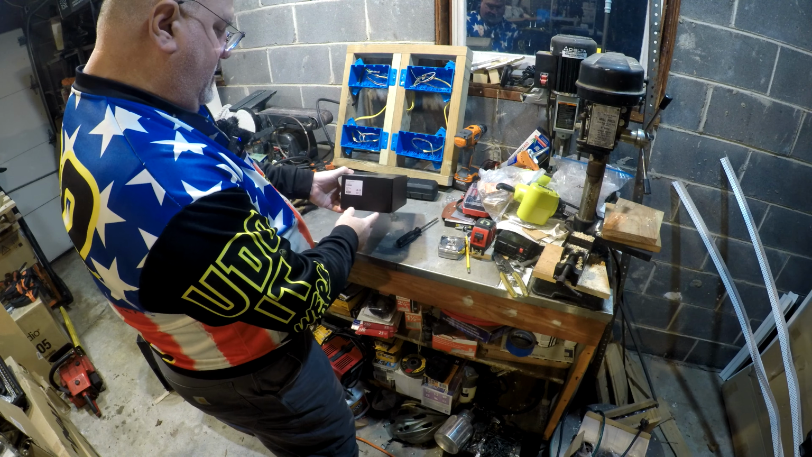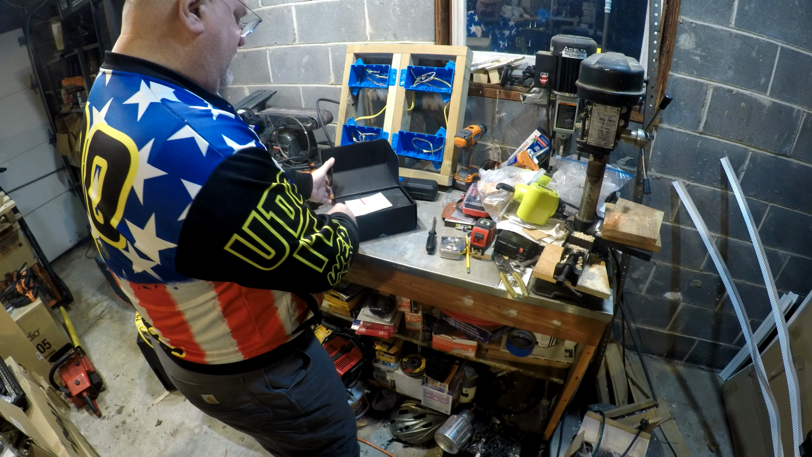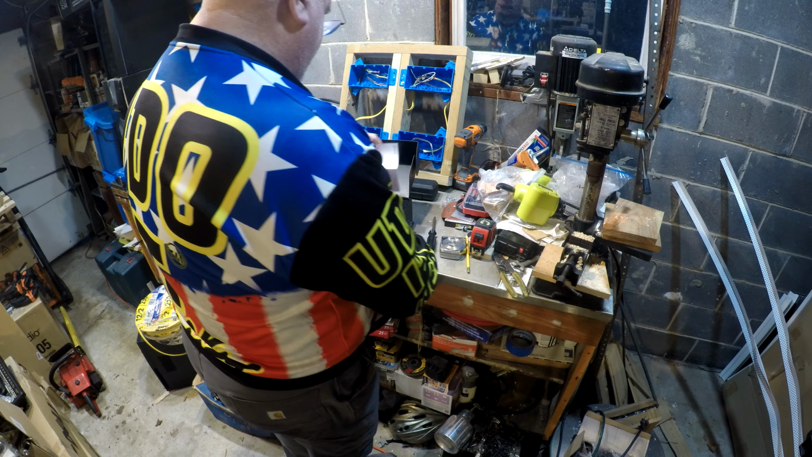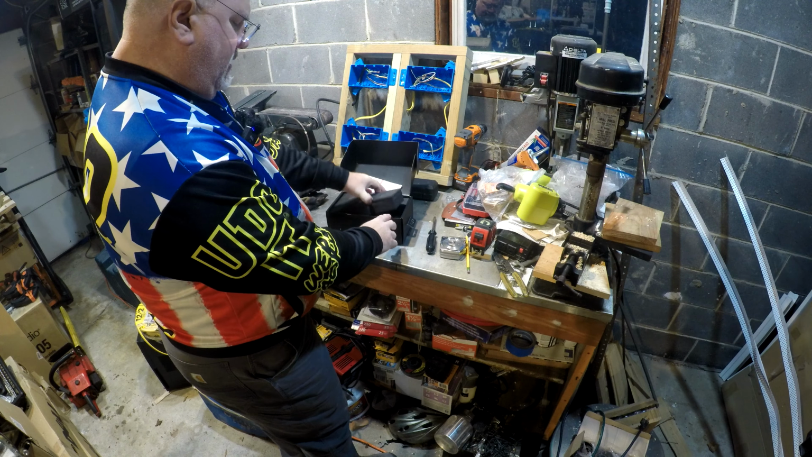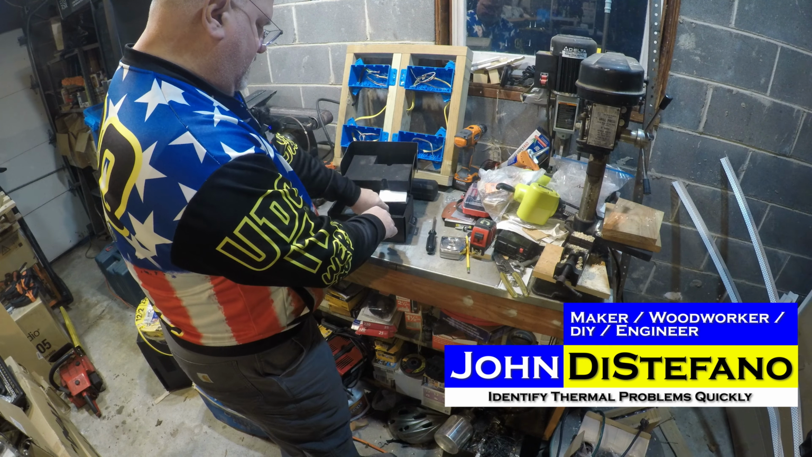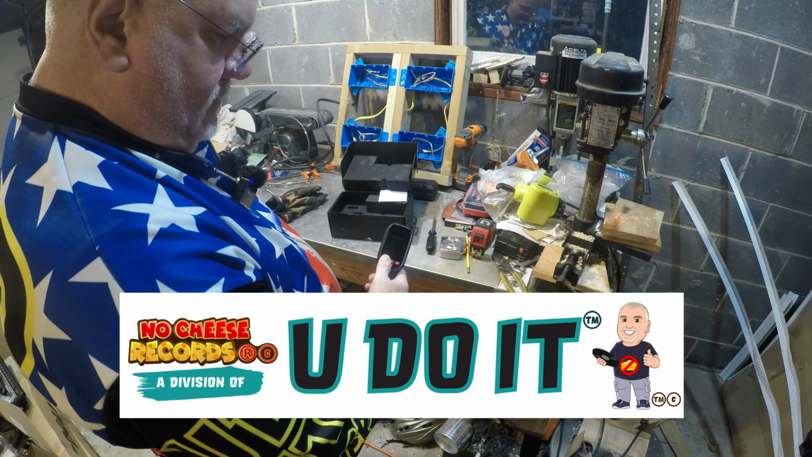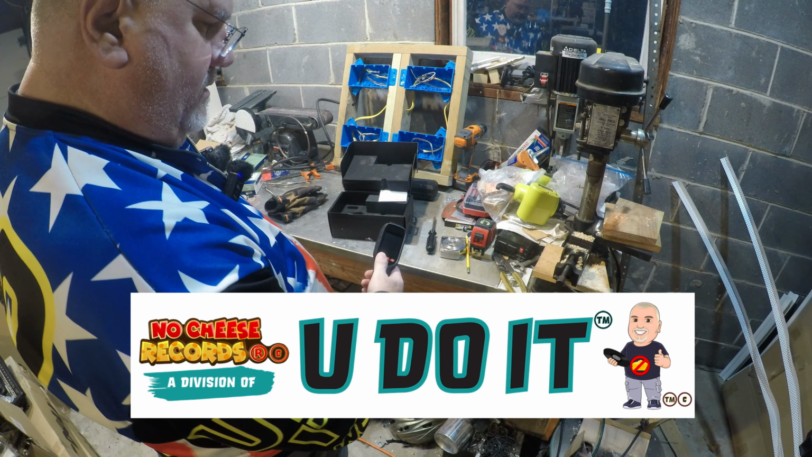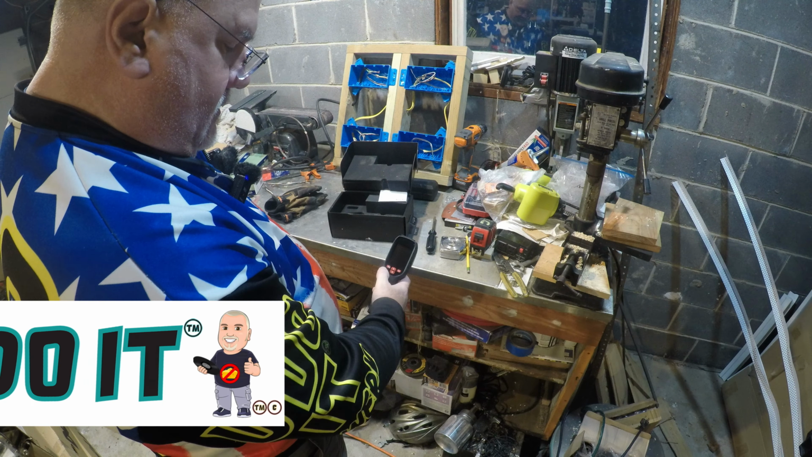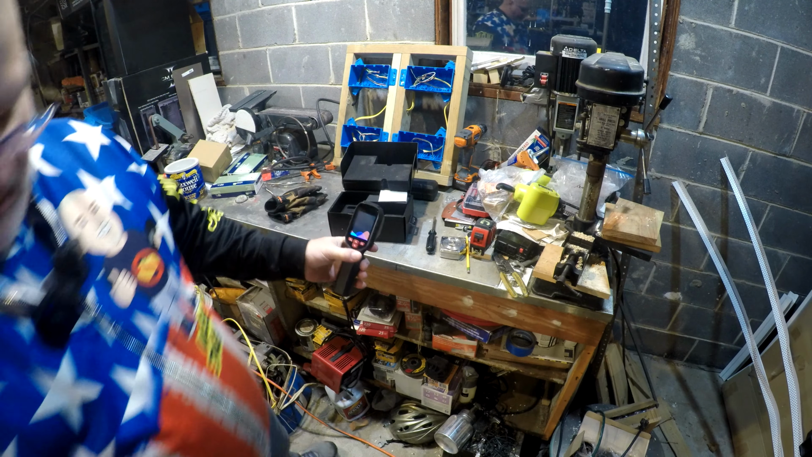Today we're unboxing a handheld thermal camera. So this has a range of up to 1,000 degrees, but it's two different ranges. One is from negative something up to 300 degrees, and the other is from 300 up to 1,000 degrees. So we're going to turn it on. This is the on button. All right, so it's on.